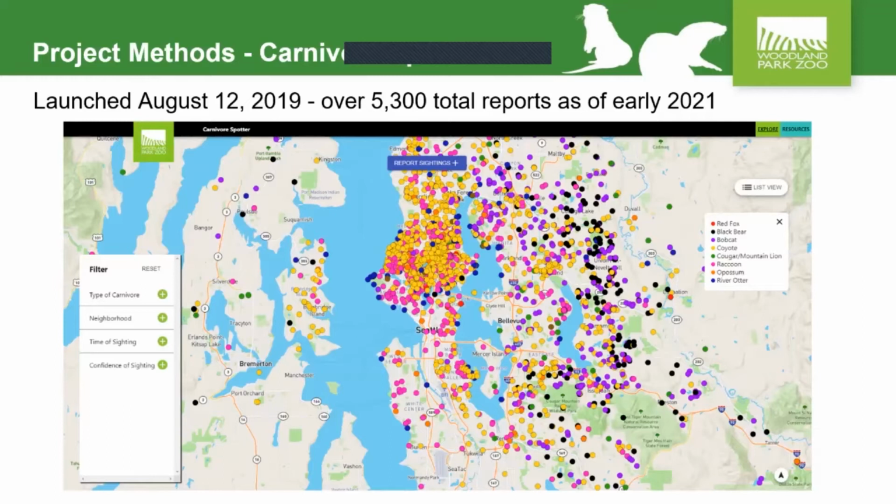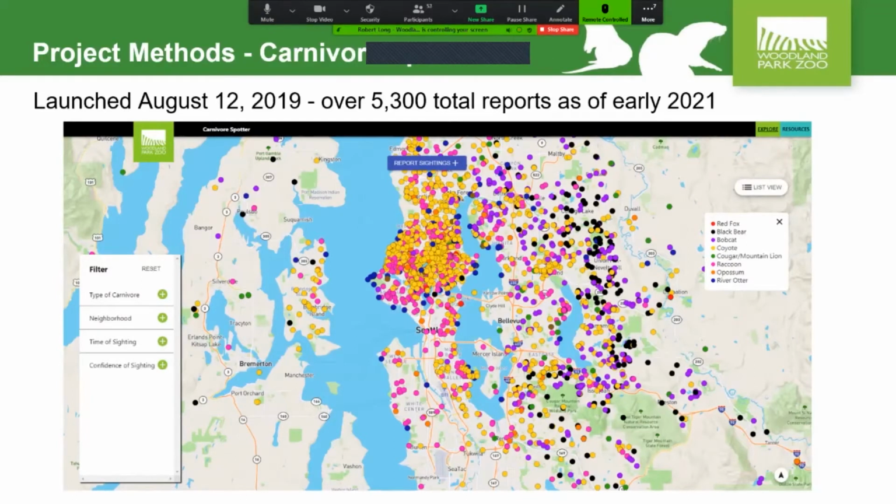In addition to the camera trap component, we developed a reporting site called Carnivore Spotter. This site lets anyone report carnivore sightings in their neighborhoods, at their houses, at their place of work, or when they're moving about doing their daily business. You can also visit this site and see reports that have been made.